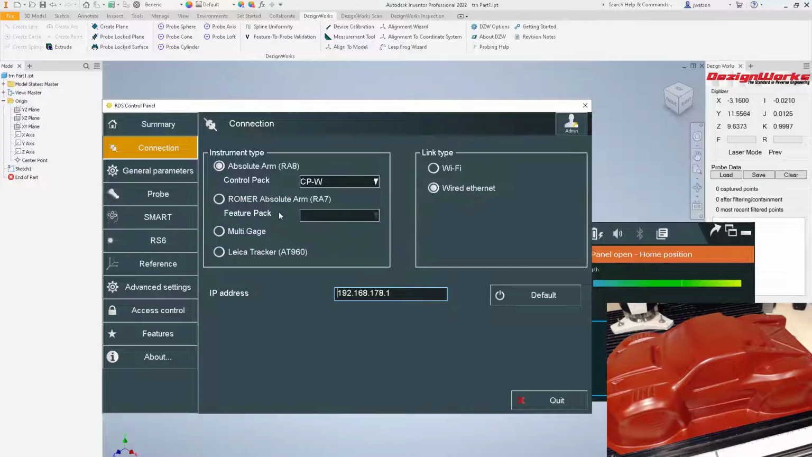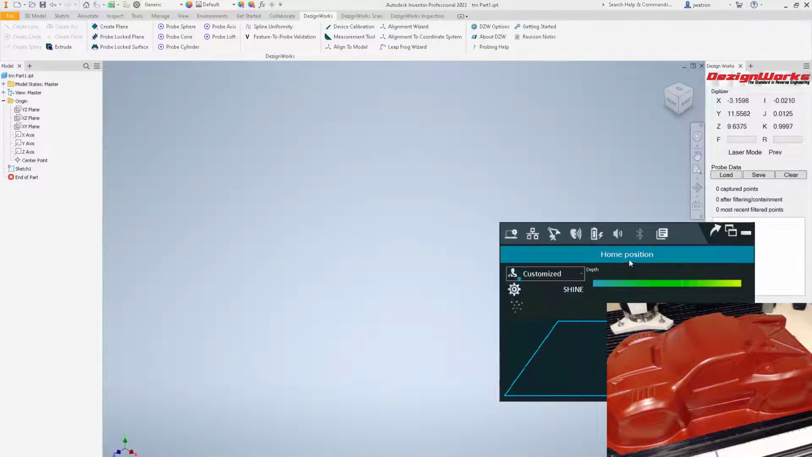Under the RS3 and 4, it might say USB and Ethernet, or like this one, it could be Wi-Fi Ethernet. So again, you would have to contact Hexagon to help you with this part, and say quit, and then we'll close this. You don't want to leave this open.